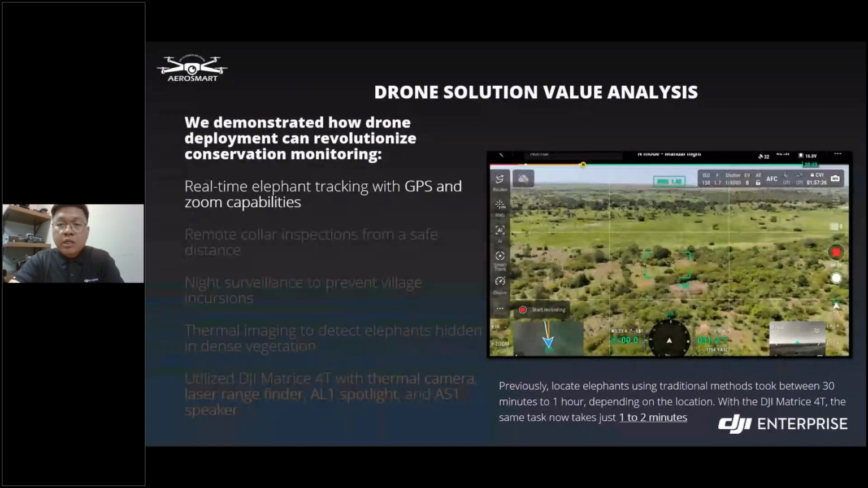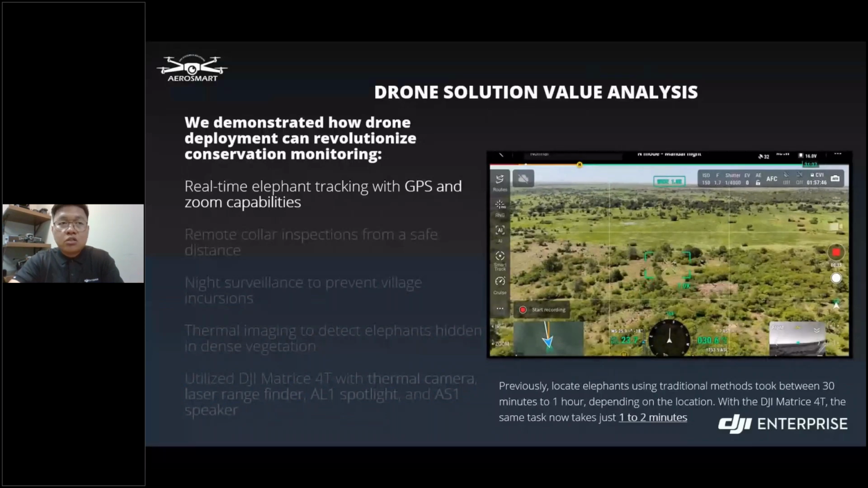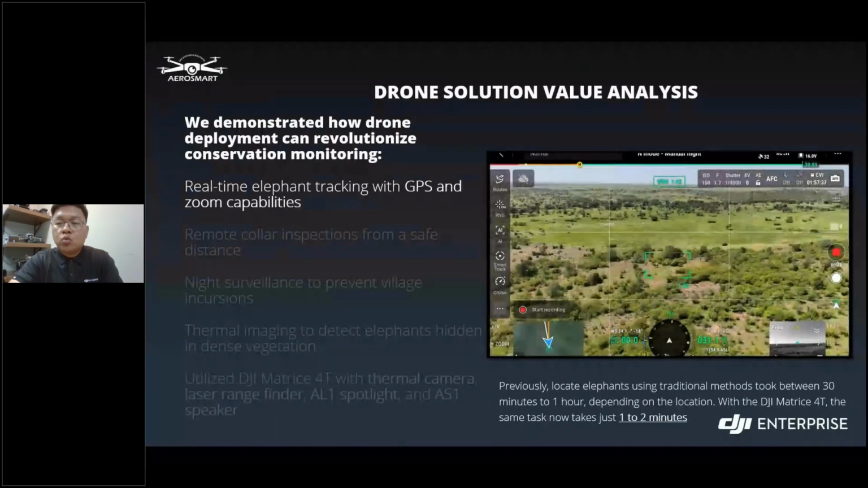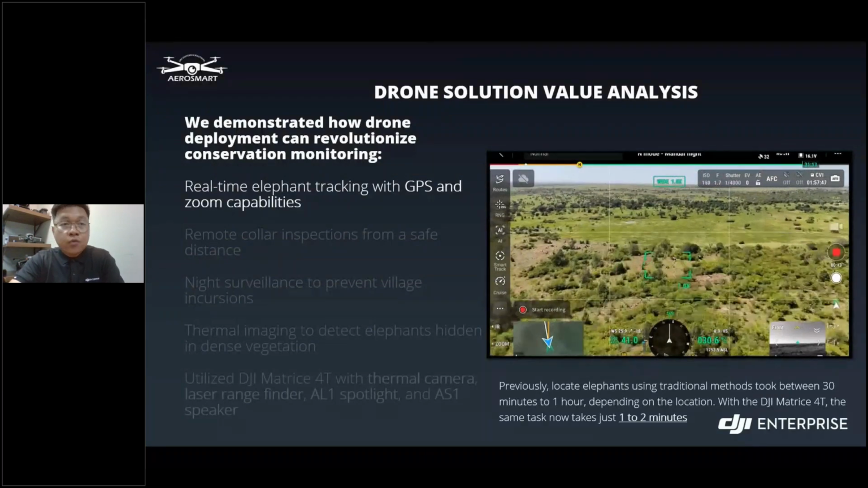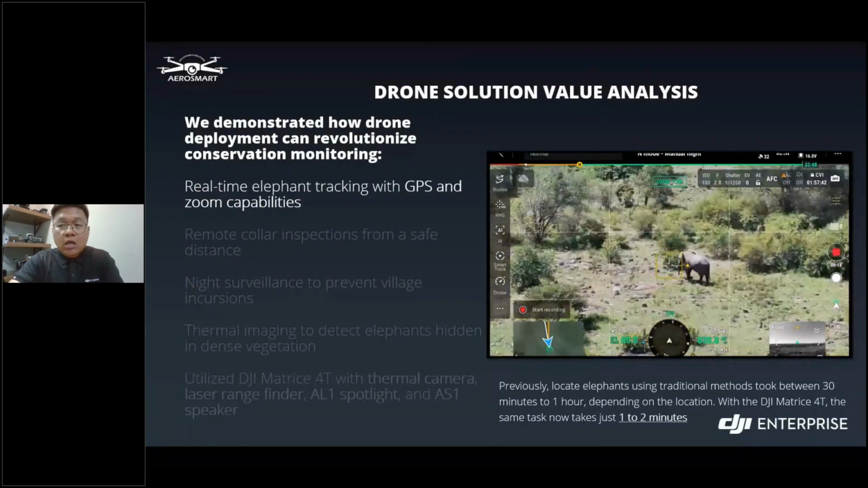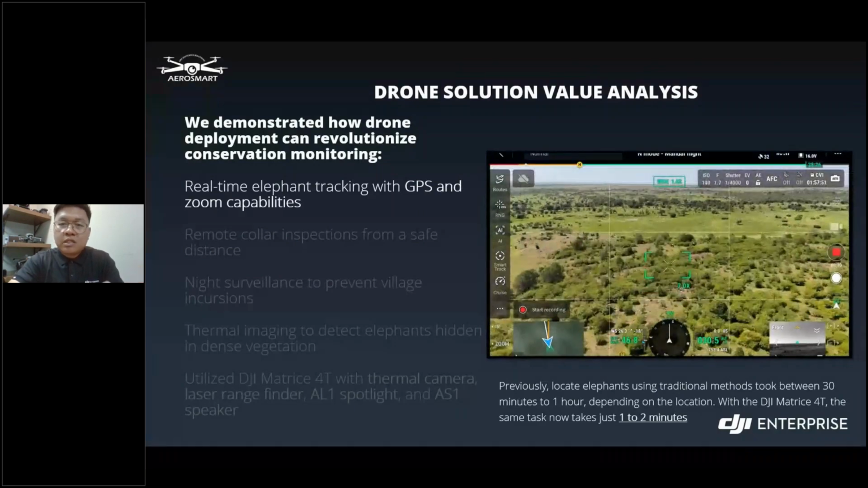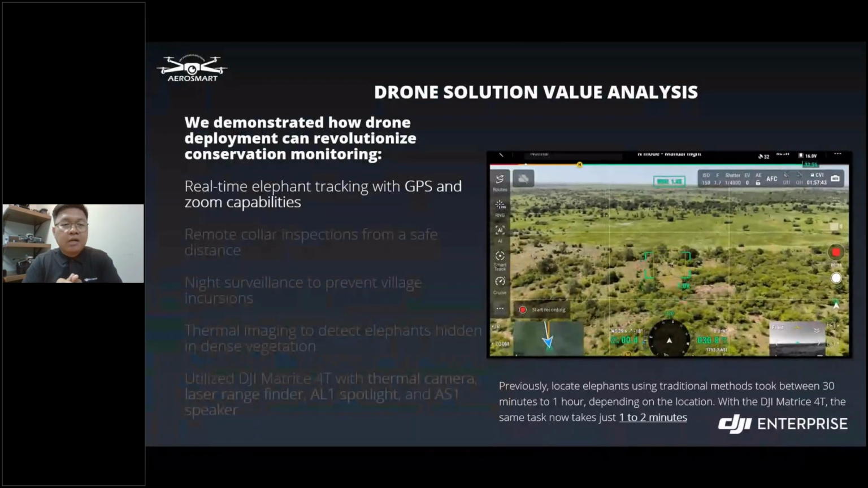So previously, locating elephants using traditional methods took like 30 minutes to 1 hour, depending on the area they were going to. With the drone, this task now takes only 1 to 2 minutes. It drastically changes things from their side, and they were very amazed by this type of technology.